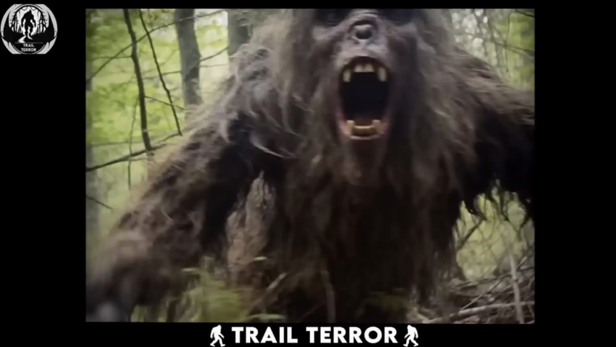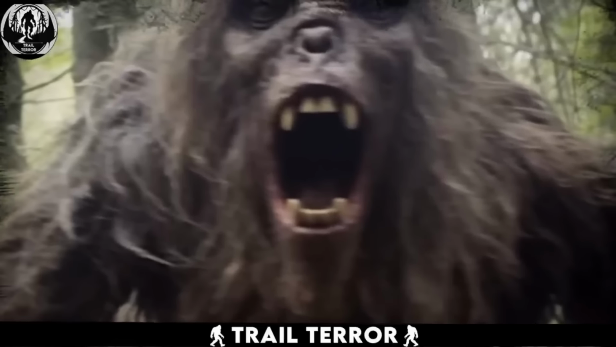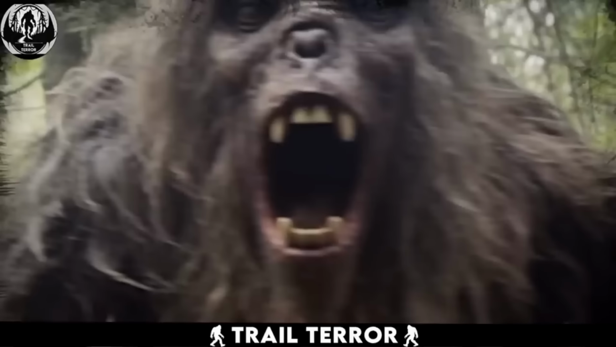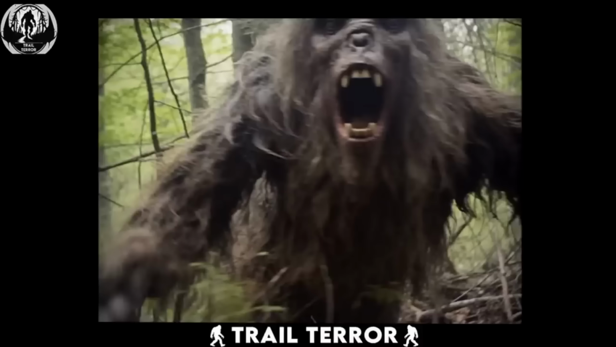The body covered in fur seems massive, although I am not sure how close to the camera it is. But the face leans more into a canine creature. I'm not sure what to make of this. What do you think? And if any of you have any more interesting footage, send them to the email in the description.